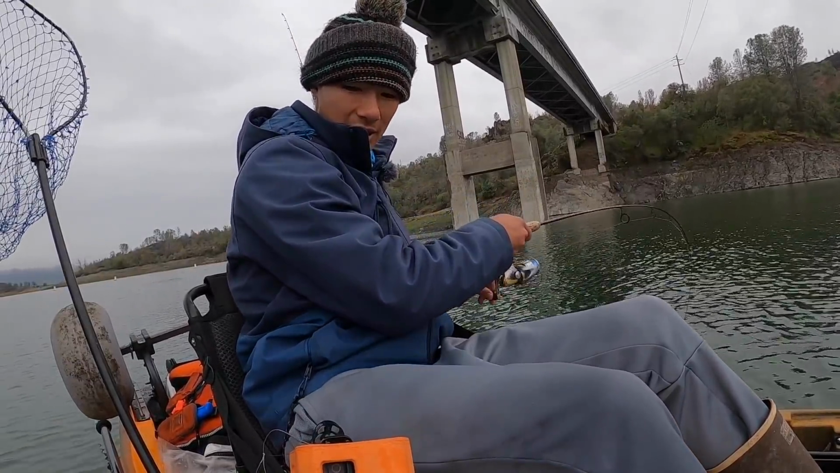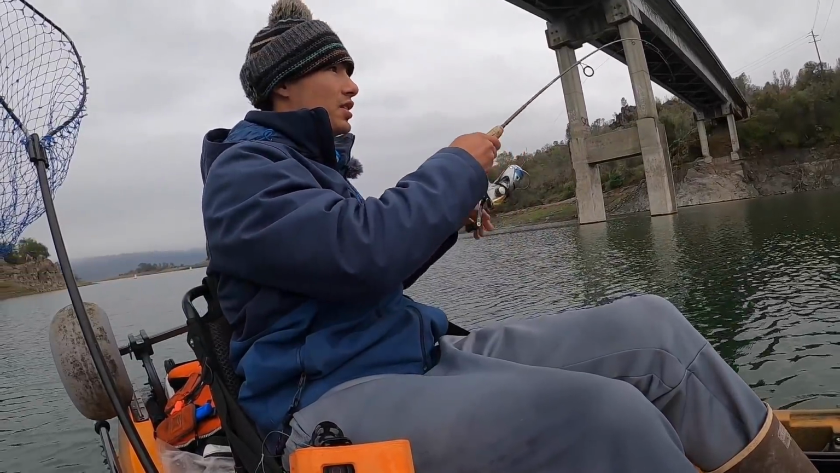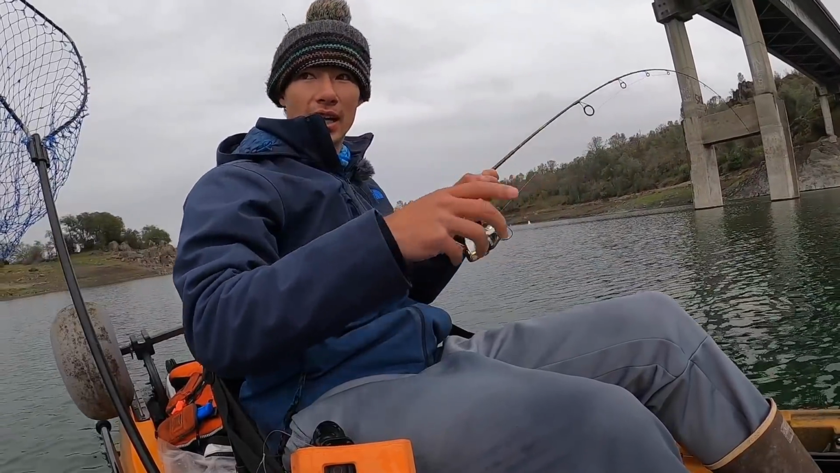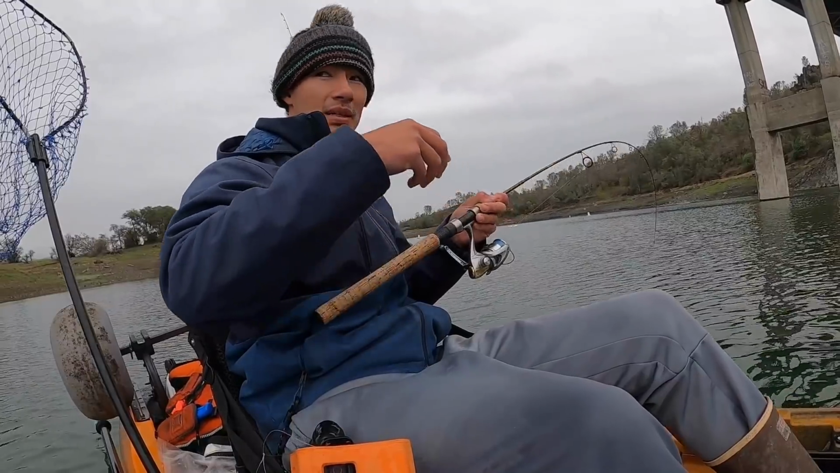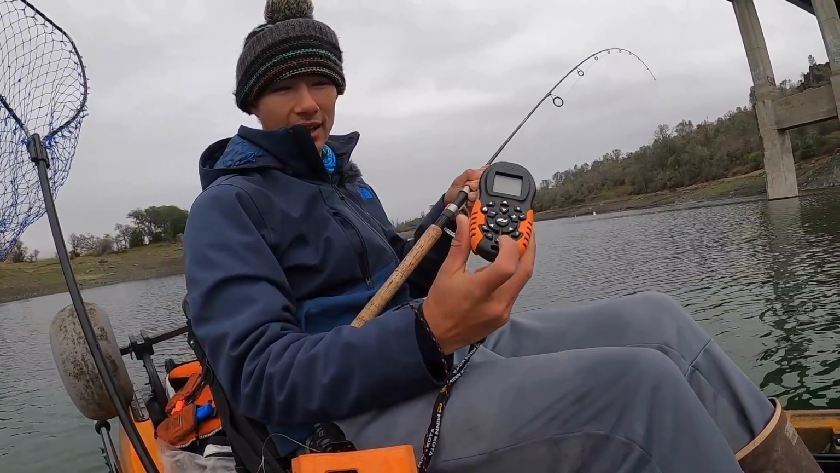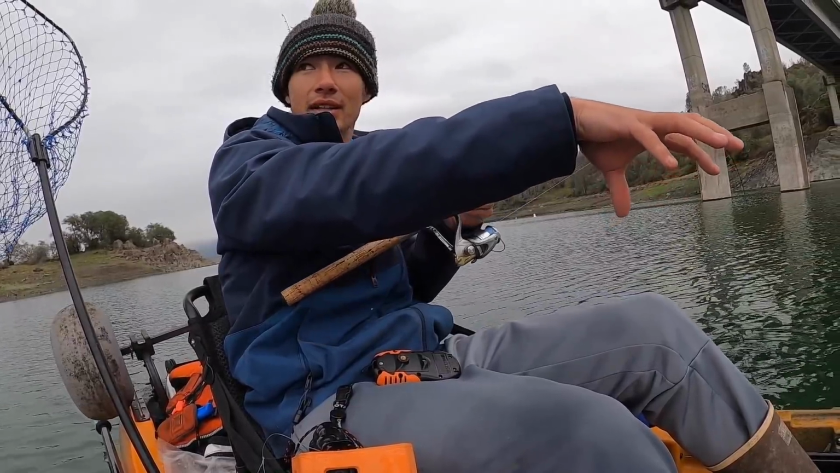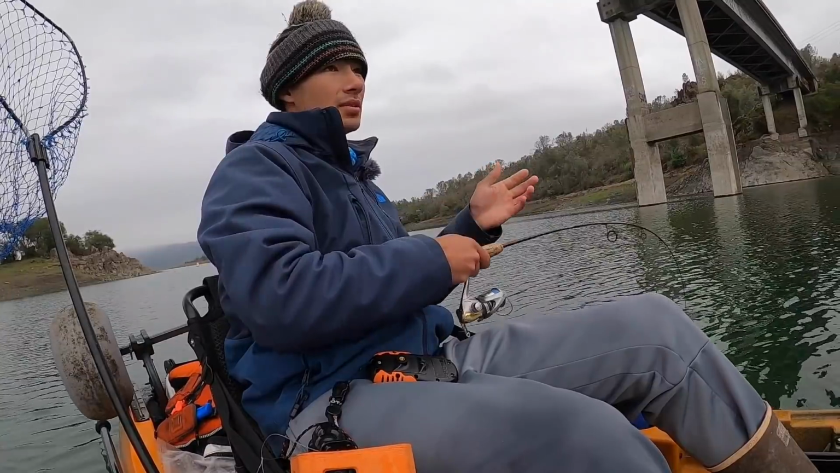So I don't know if I mentioned this already, but besides the whole fishing thing, what I'm doing is spot locking on my trolling motor. Basically that's essentially the same thing as dropping an anchor down. You can see on the remote there, it has a little anchor symbol. So if I click that, it has a GPS embedded in the trolling motor. So it's able to, oh wow,